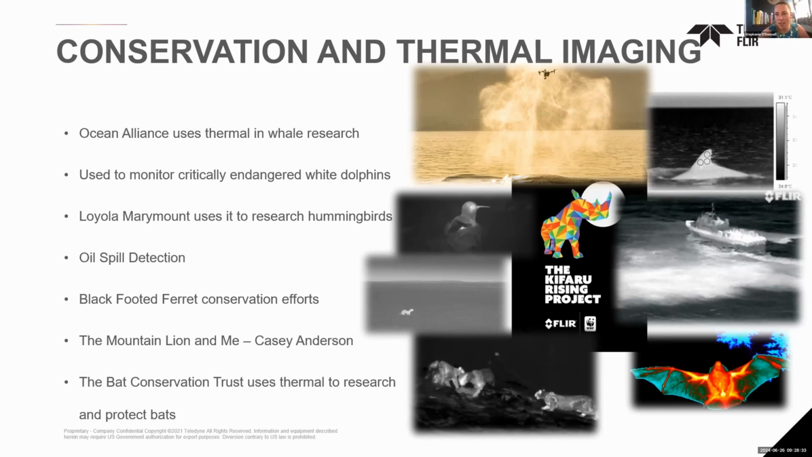We've already got some comments. Dan's flagged the Cacophony project that uses FLIR sensors in New Zealand, and they've also released the only thermal camera data set for folks on the AI side. So thanks. That's right, Dan. Yes, thank you. And Frank is wondering, do you know of thermal cameras being used on sloths?